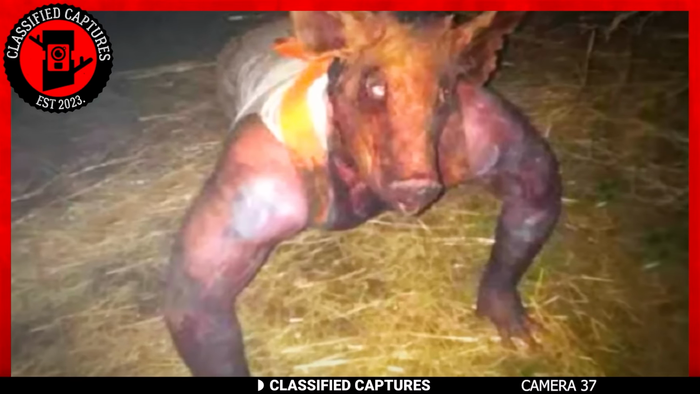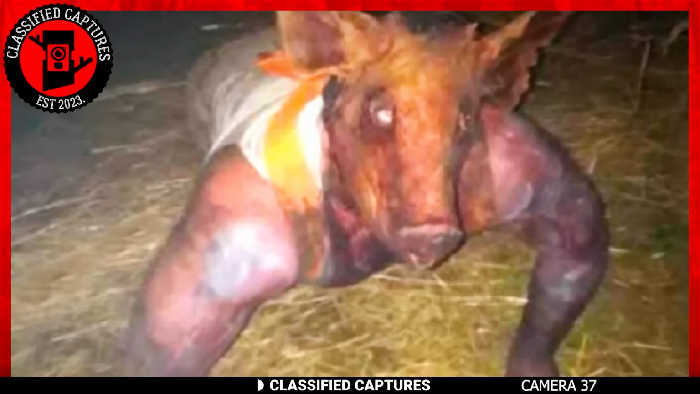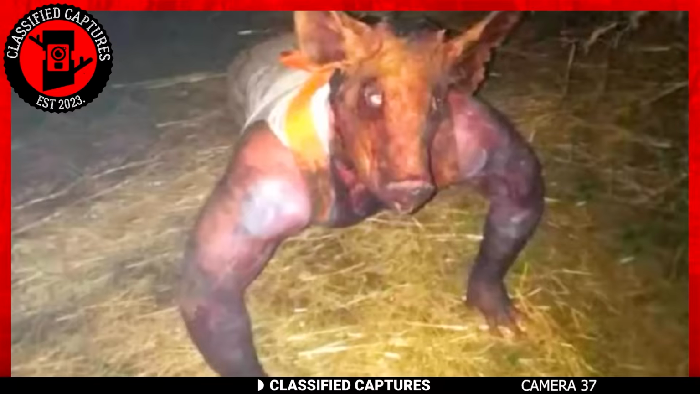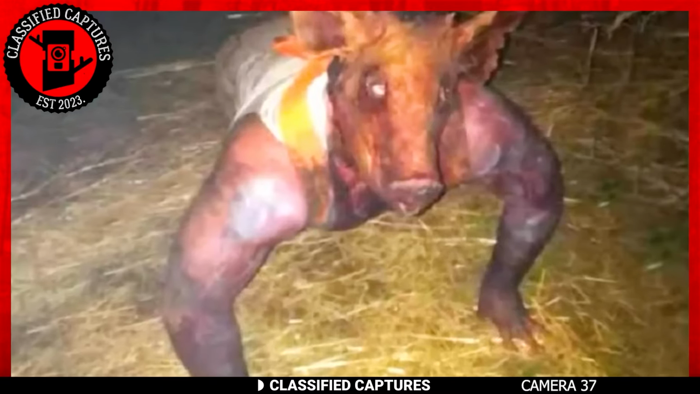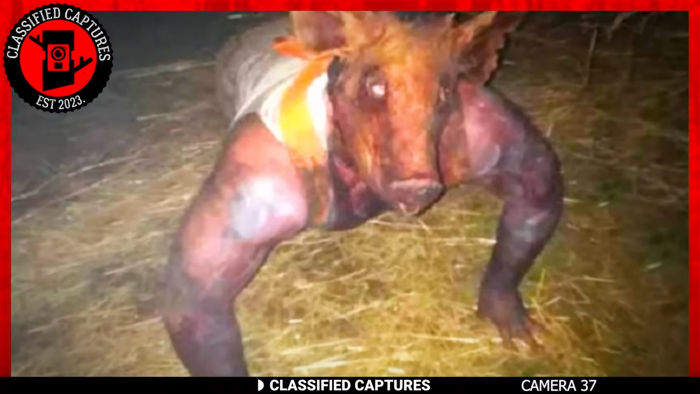Confusing and creepy trail cam capture. In the image, we see a creature with the head of a pig and a torso resembling that of a well-built gym instructor. That's right, folks, a bizarre hybrid of a human and a pig. It's an unprecedented sight that defies all expectations. This piggy will finish the big bad wolf with just one punch.